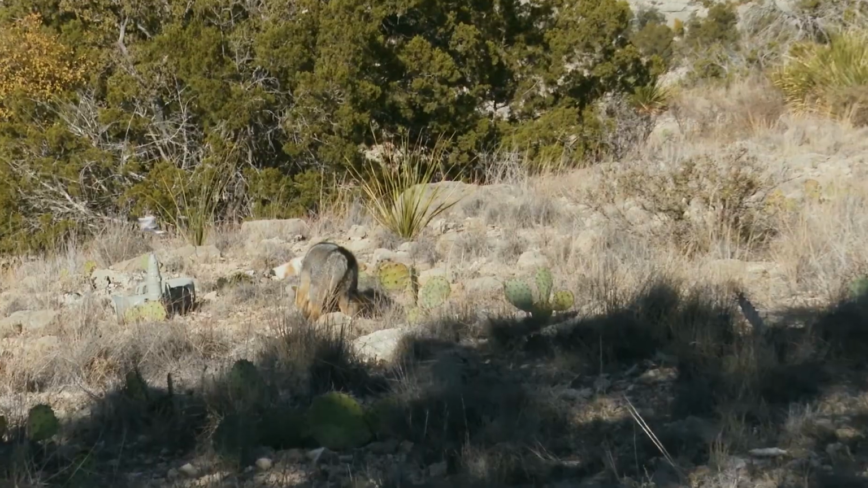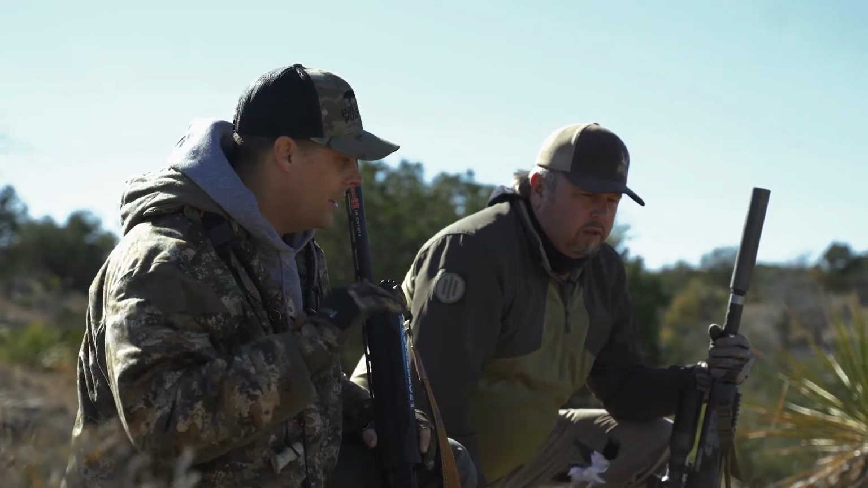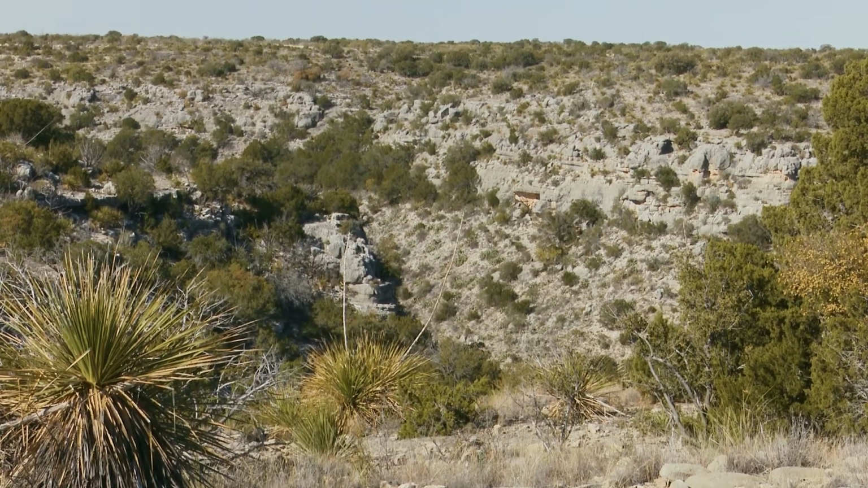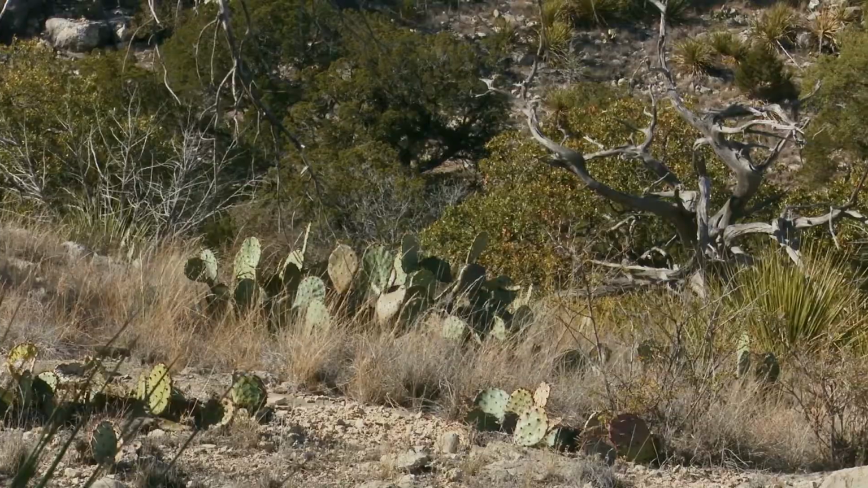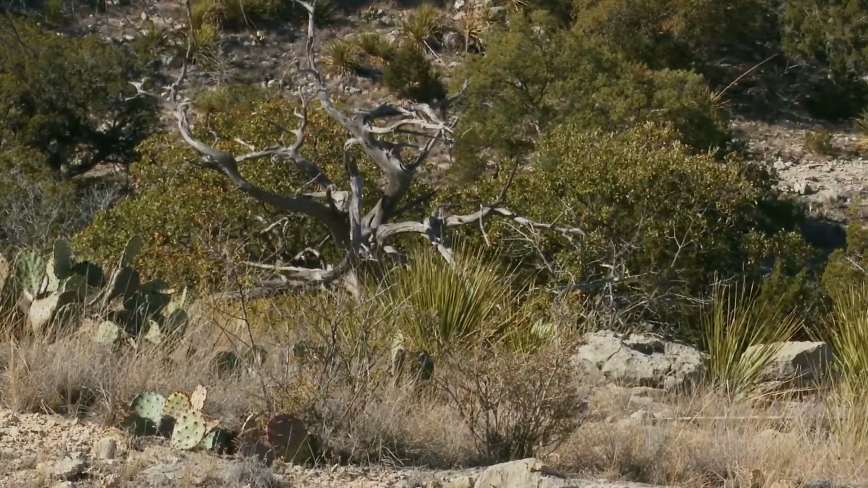It's about midday, I guess, and we'd struck out so far and just hadn't had any luck. But we've gotten in here now to where it's real rough, rocky country, and I think they're getting back here in the middle of the day. Well, just like anything else, you've got to put your time in. It's a numbers game. I guarantee you if we get out here and do it enough, we're going to get them.